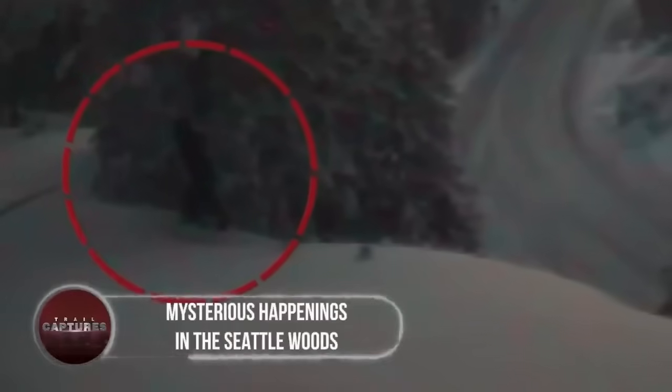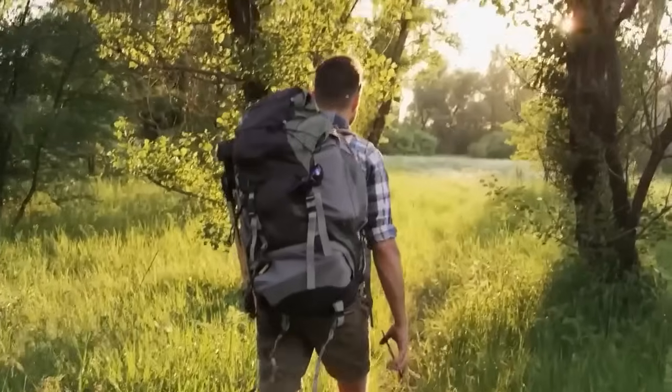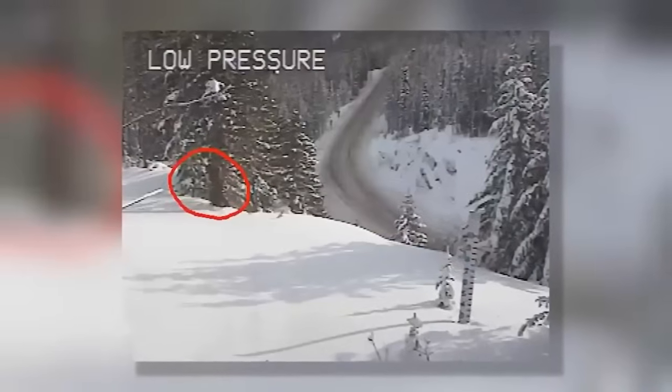Mysterious happenings in the Seattle woods. Residents living near the dark forest in Seattle started hearing strange noises at night, sparking curiosity and concern. Venturing into the woods to investigate, they were in for a surprise. They managed to capture a cryptid on camera, a creature known as the Brute.